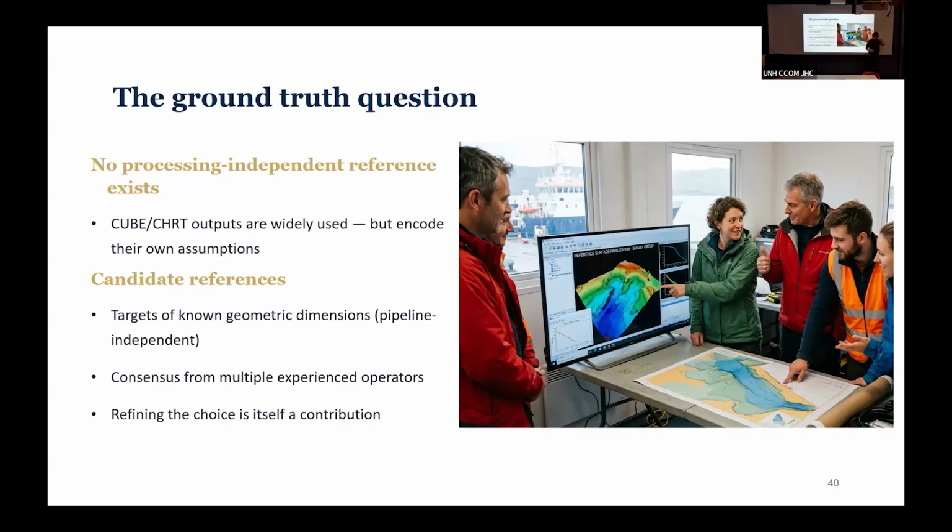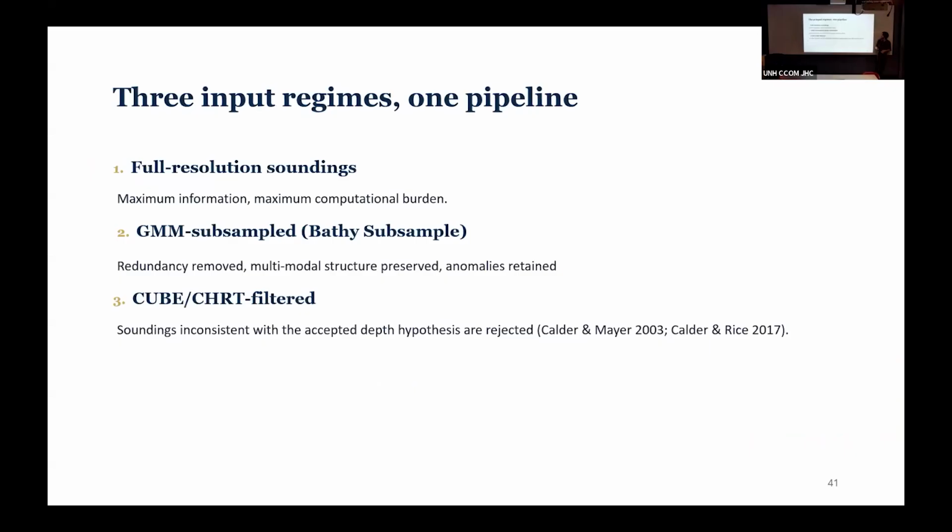So if we're able to identify targets that we know the exact size of, we're able to calibrate or test our system. Another is a consensus-based approach from multiple experienced operators. The problem with this consensus-based approach is the consensus part. As the study showed, only about 30% agree, and that's between people of the same service that probably process things in a similar way and maybe go out for coffee together. And refining the choice itself is a contribution. So I hope to have this by the end of my PhD, because I think it's a very good contribution, and I think it will pave the way for other processes as well to come.